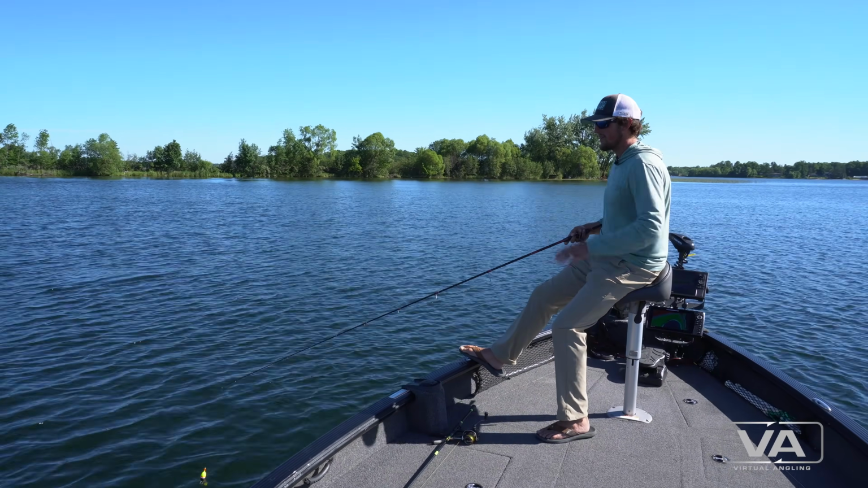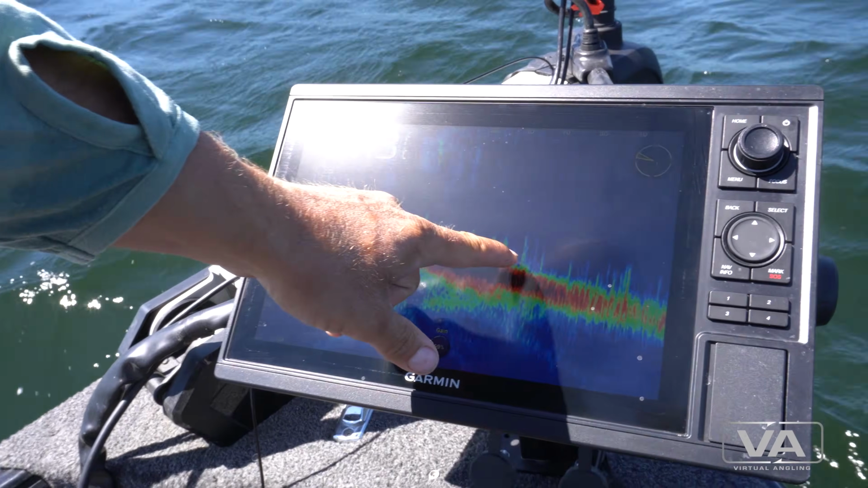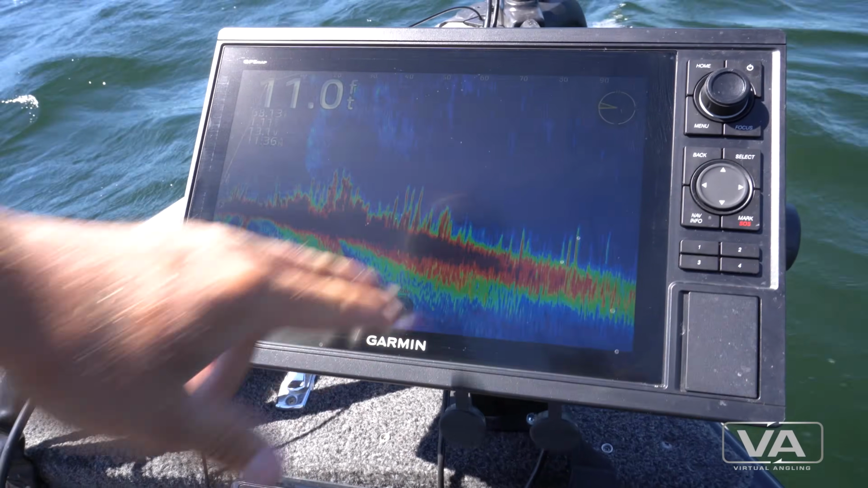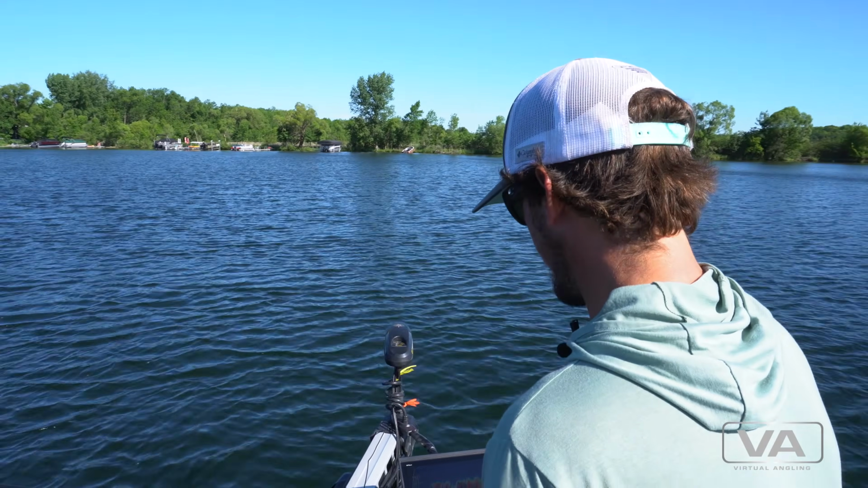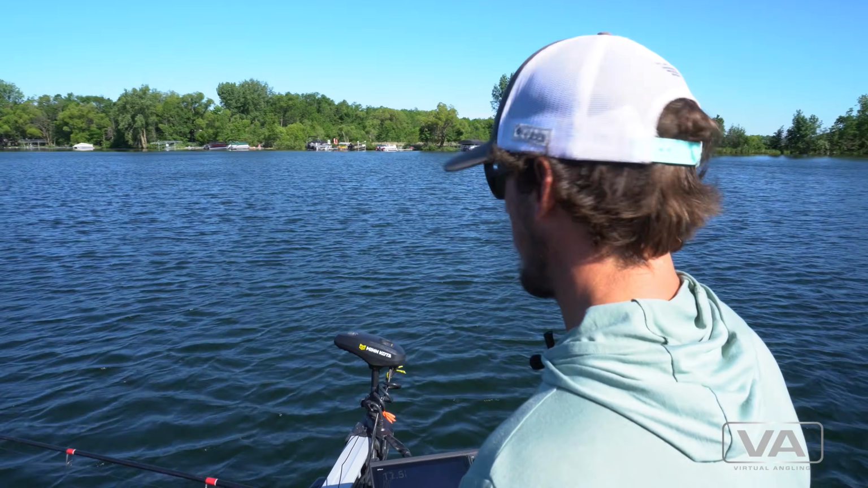So we're cruising up this, 8 to 10 feet, looking to see if we can see any schools of fish or individual big ones hanging out in those weeds. So a lot of these clear lakes like this, if you got the ability to come out at your own discretion, you can find a day that's super calm.